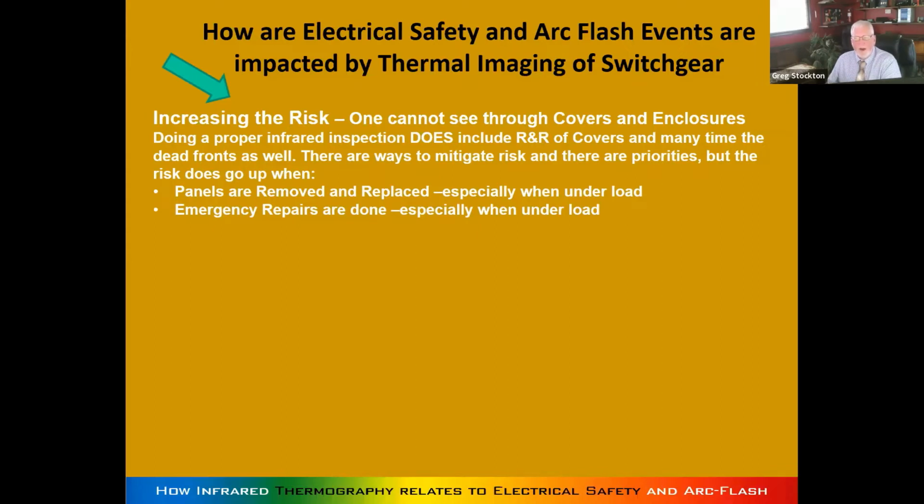But there is an increase in risk from doing an infrared survey. If you leave it be and you're not doing anything, your risk is lower. So, read this and heed it. The panels have to be removed.